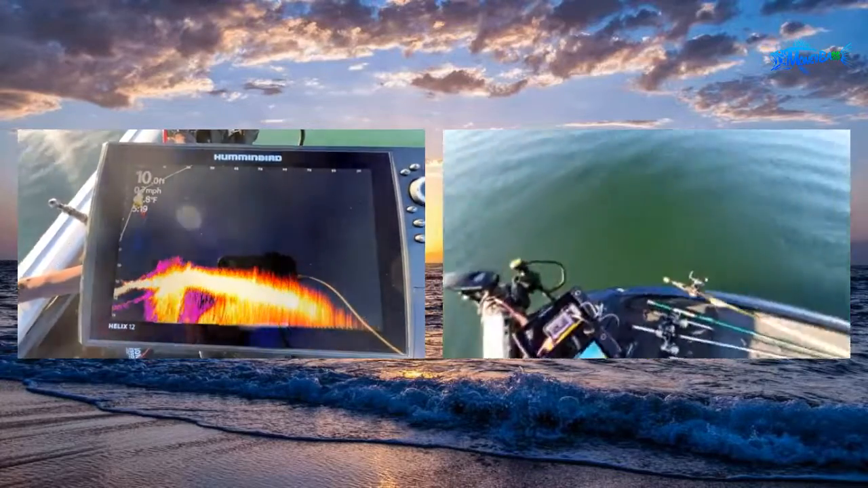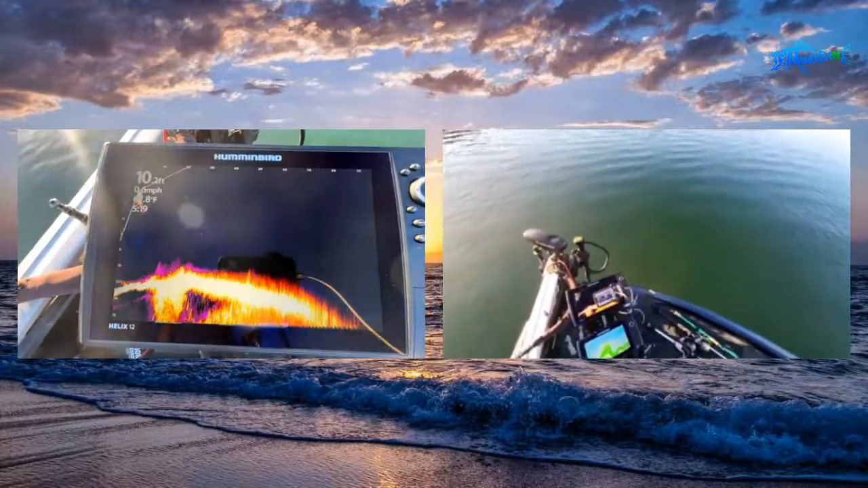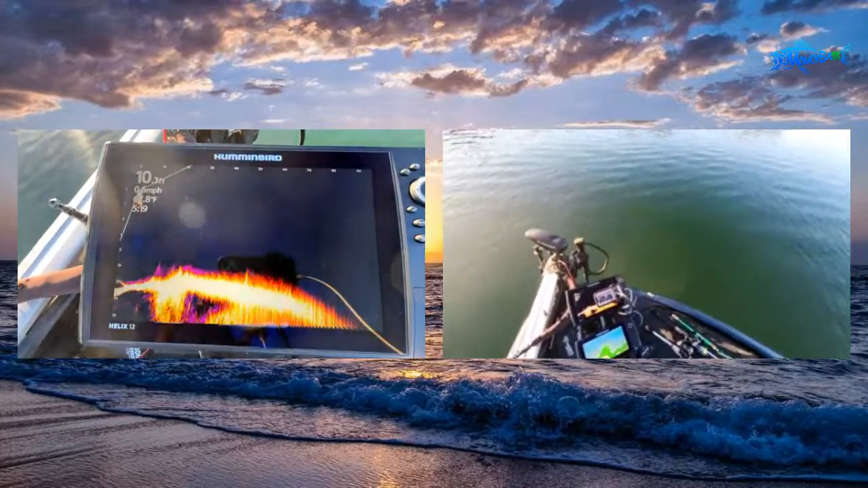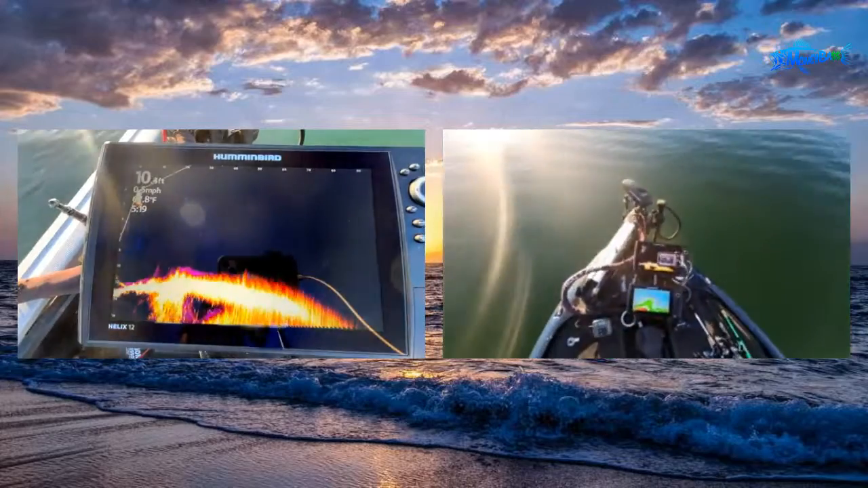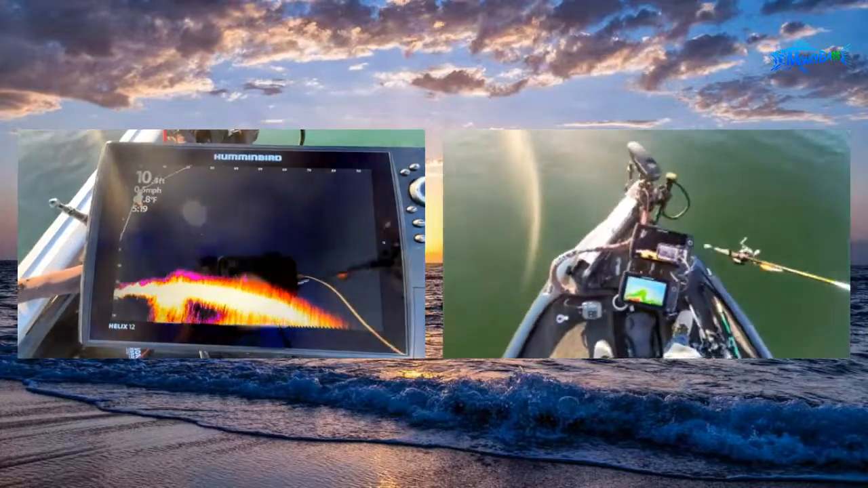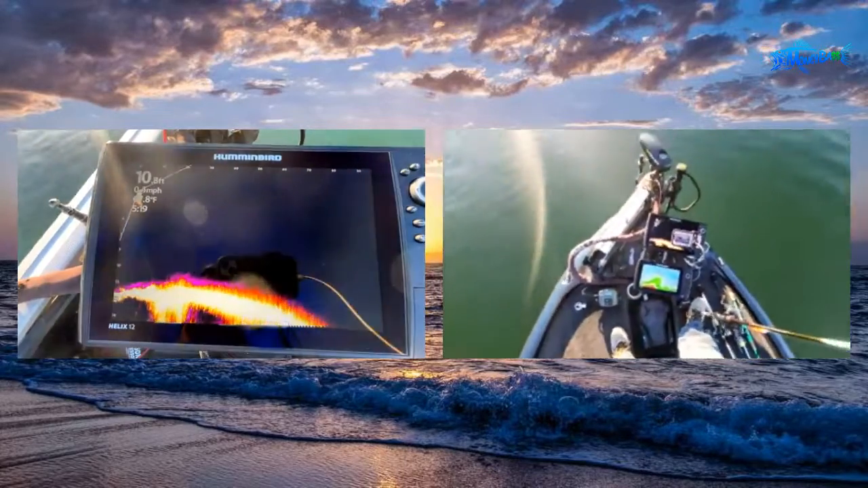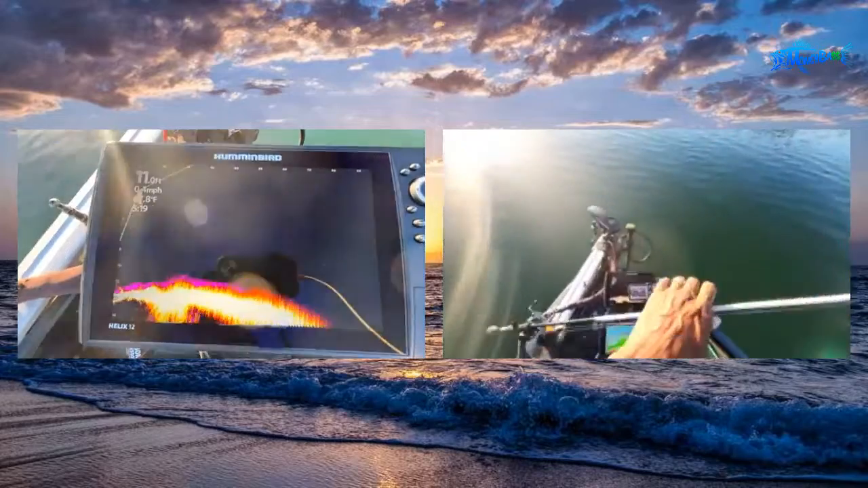So at the console, I have a Helix 10 side imaging, mega side imaging unit, and a 9 mega down imaging unit. That is at the console. All right, so but the Mega Live, I am running on this 12-inch unit. All right, so that's a quick rundown of that, guys.